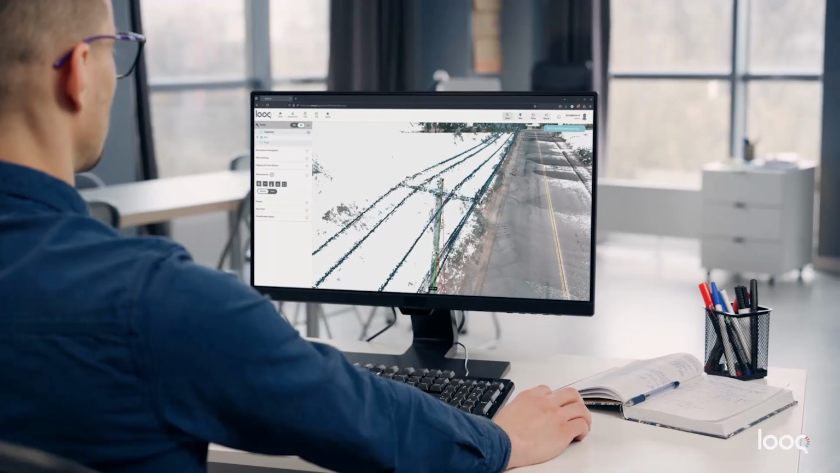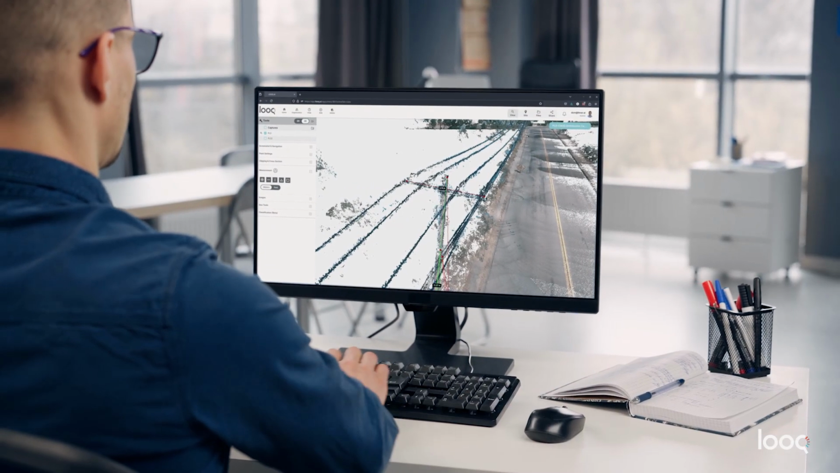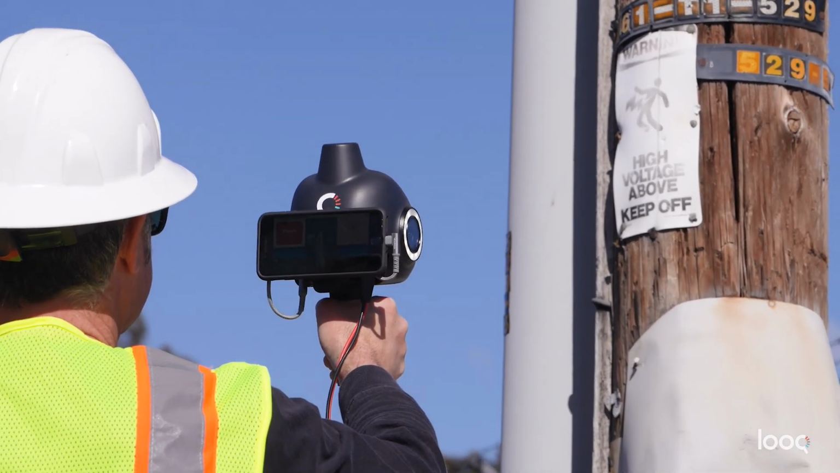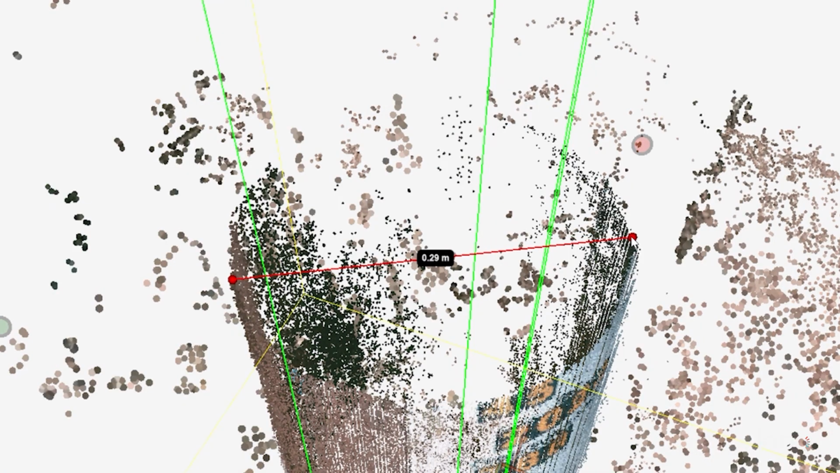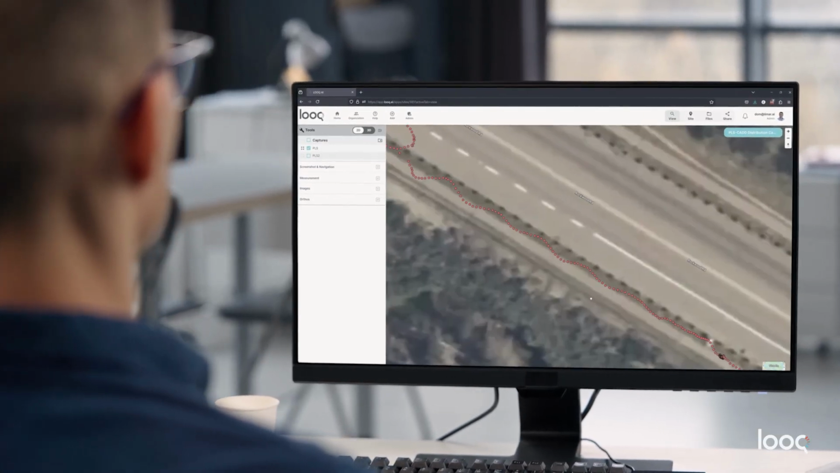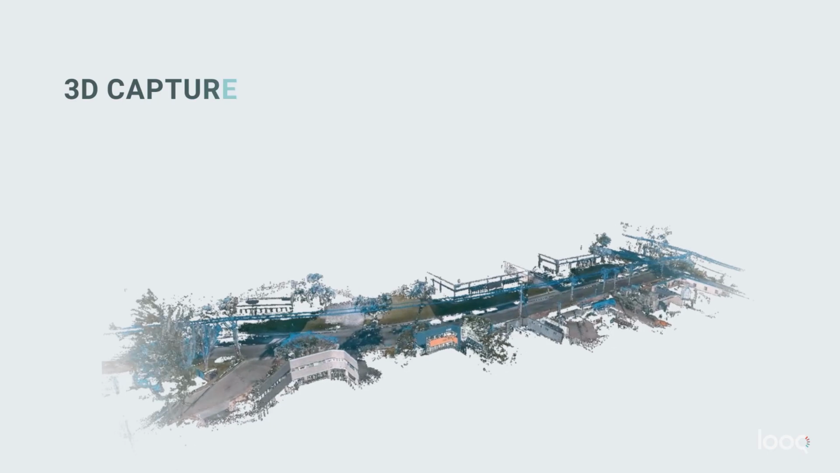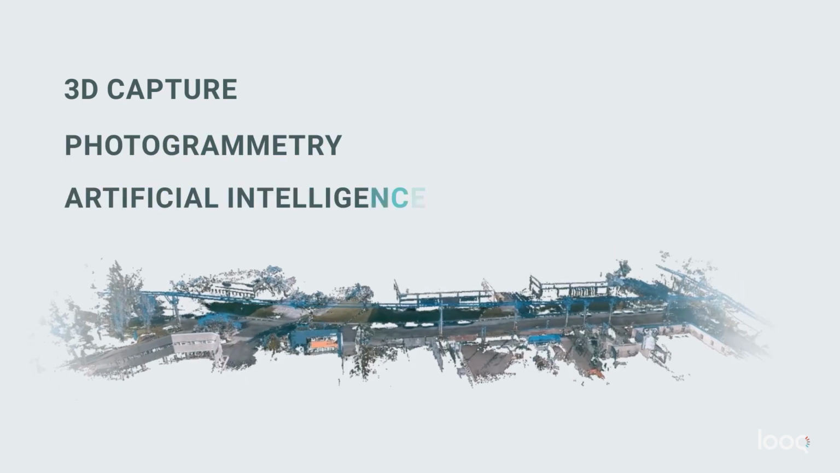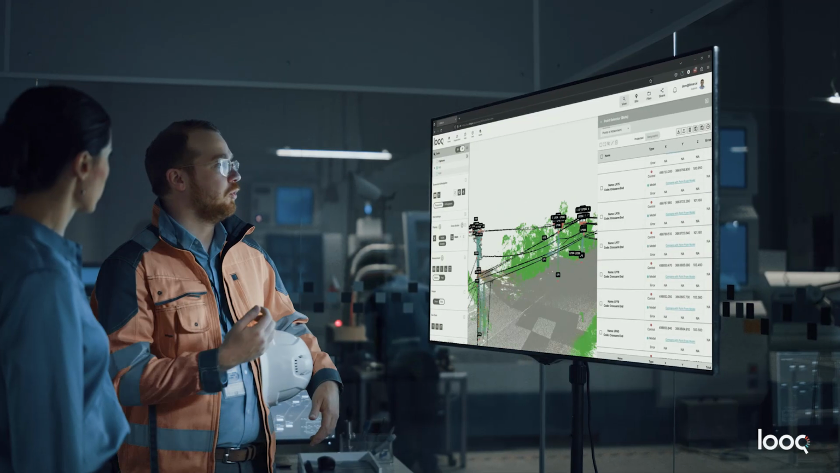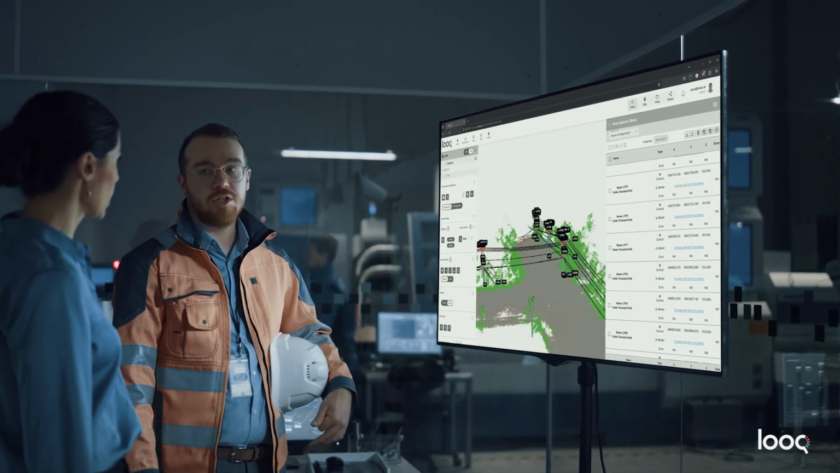To address improving the intelligence of infrastructure, we developed the Looq platform. This solution enables utilities, engineering, and surveying to document, analyze, and optimize existing conditions in real time. This is advanced 3D capture, precision photogrammetry, and artificial intelligence, and an interactive web-based platform.